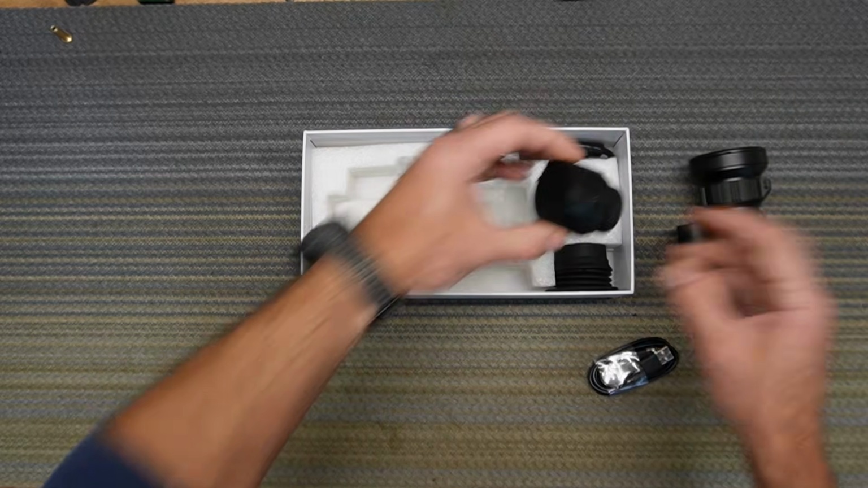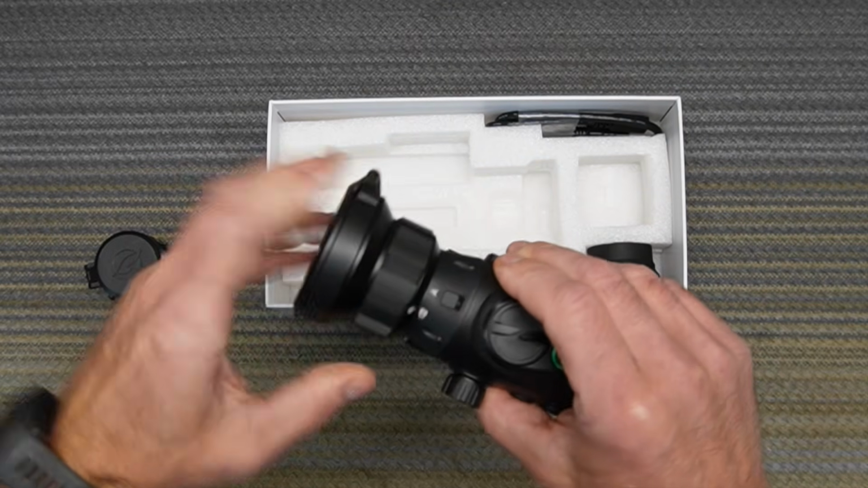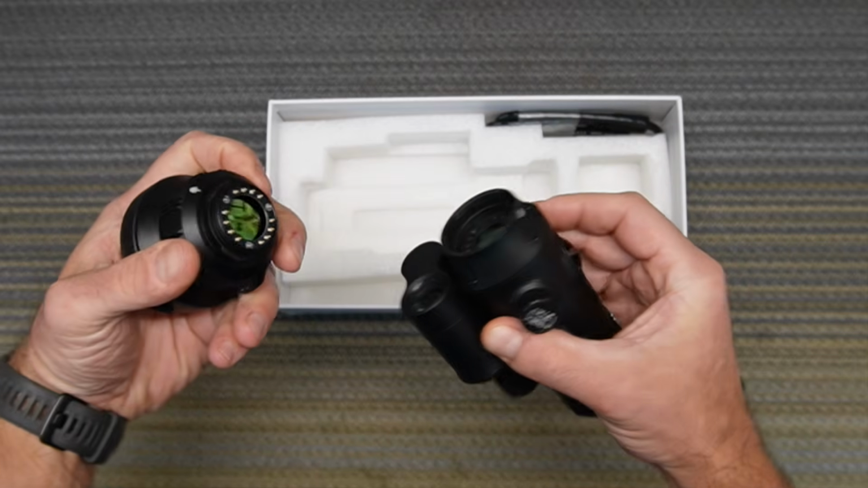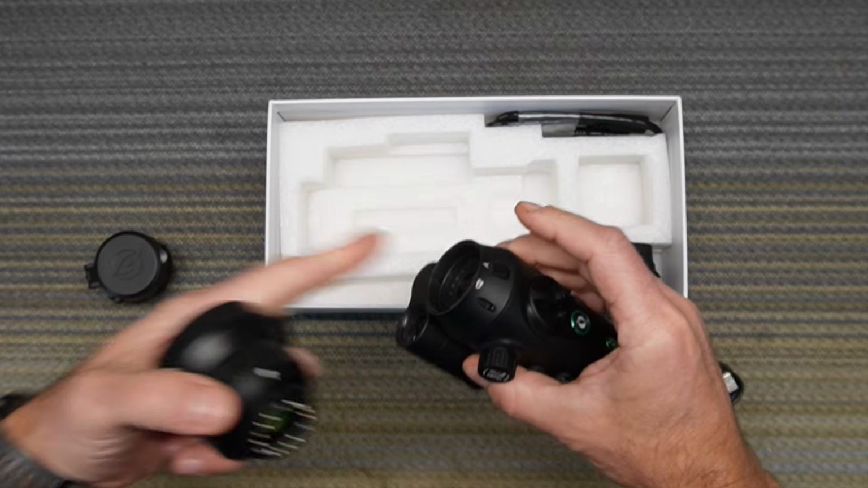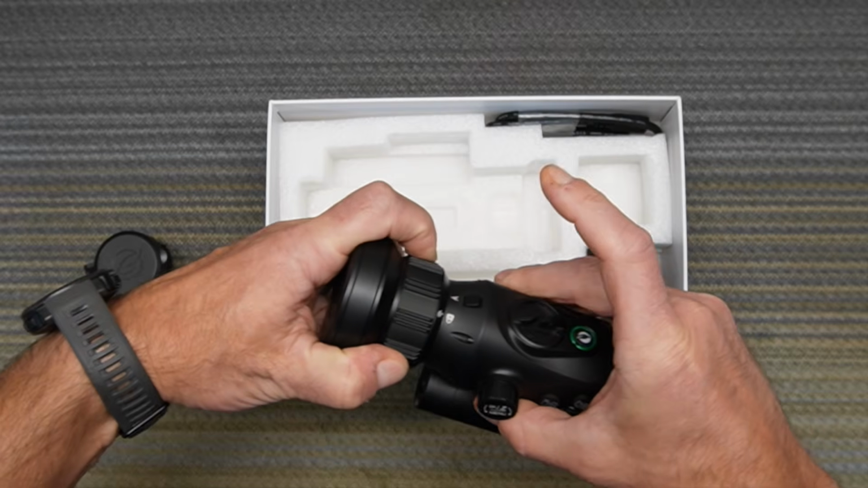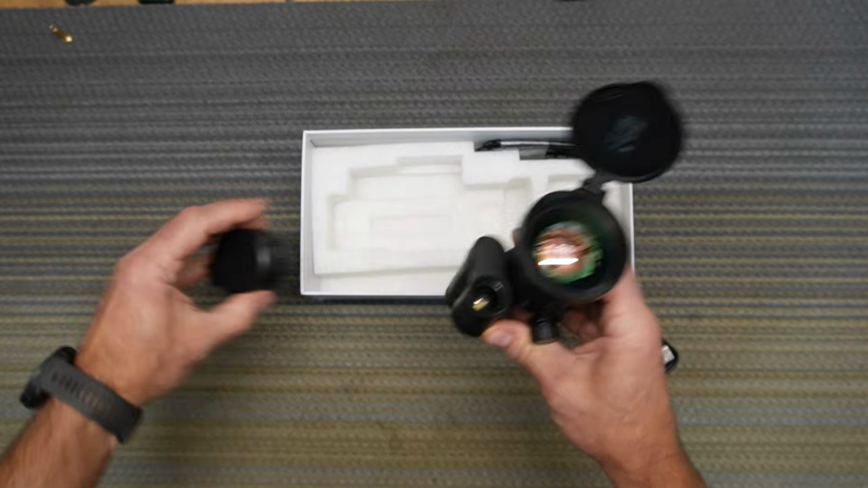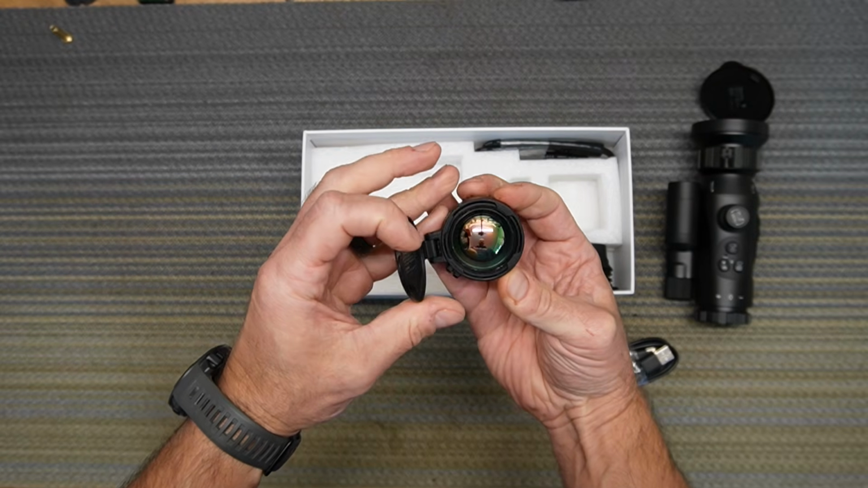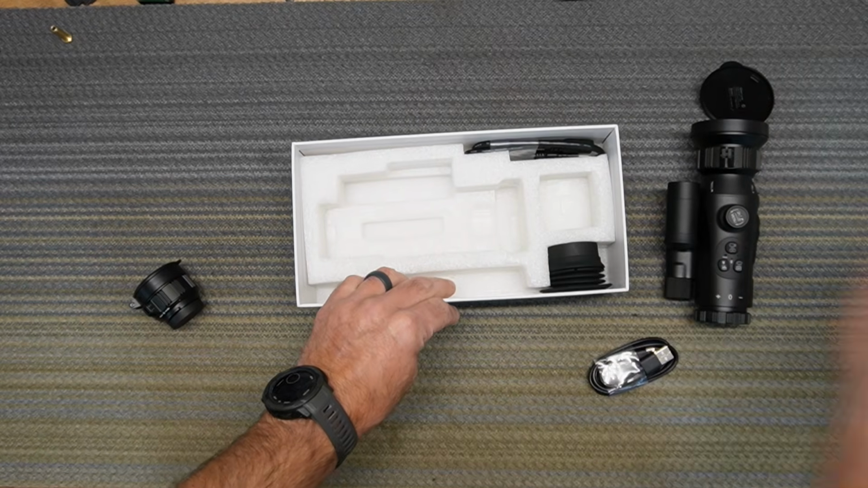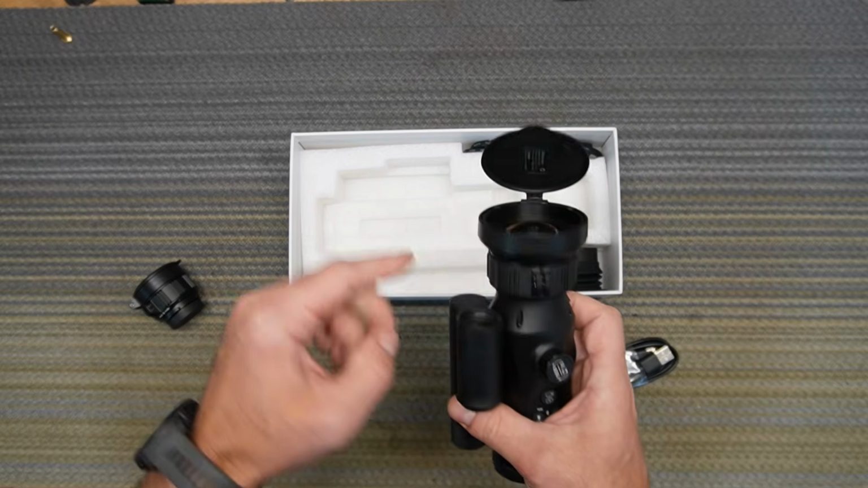Smaller lenses are super easy to swap. All you have to do is pull this tab right here and undo the lens. It has all the sensors, so it recognizes it right away. You don't need to do anything. Plug another one in, and you're done. It has weather caps on both of them. It also has spare covers for the bigger one, the 50mm.